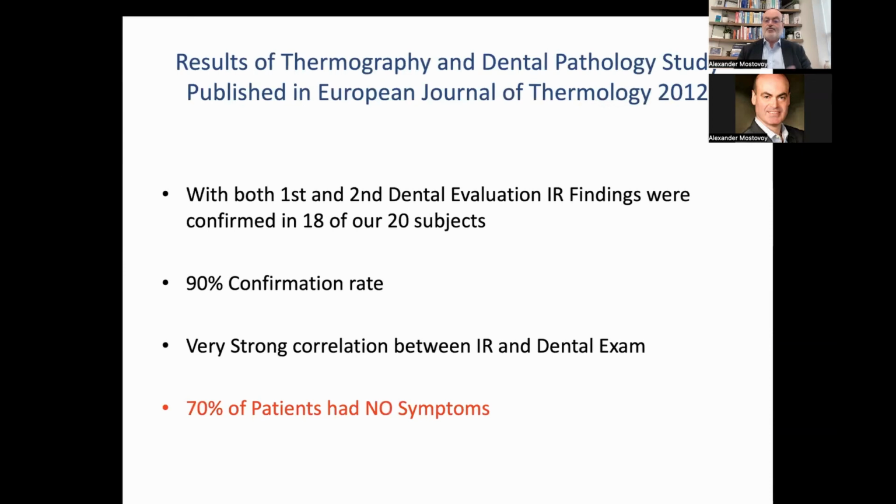We had 2 examinations within 1 year. We had 20 subjects altogether. There was a 90% confirmation rate within that first as well as second dental evaluation in 1 year. So there's definitely a very strong relationship between infrared imaging and the findings on the dental exam as well.